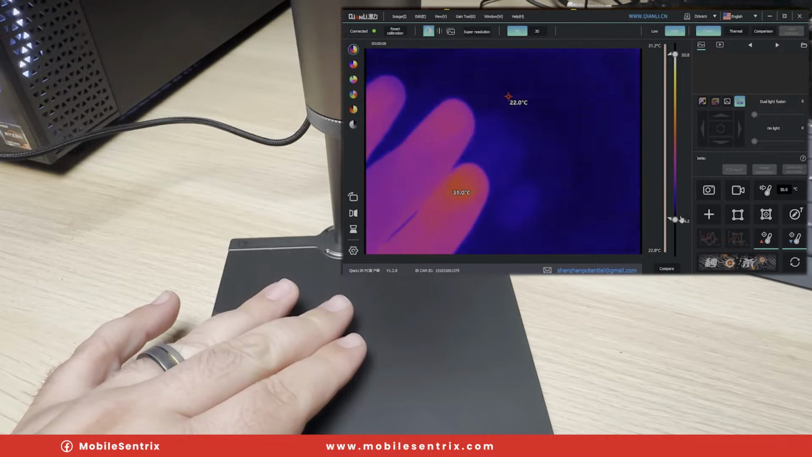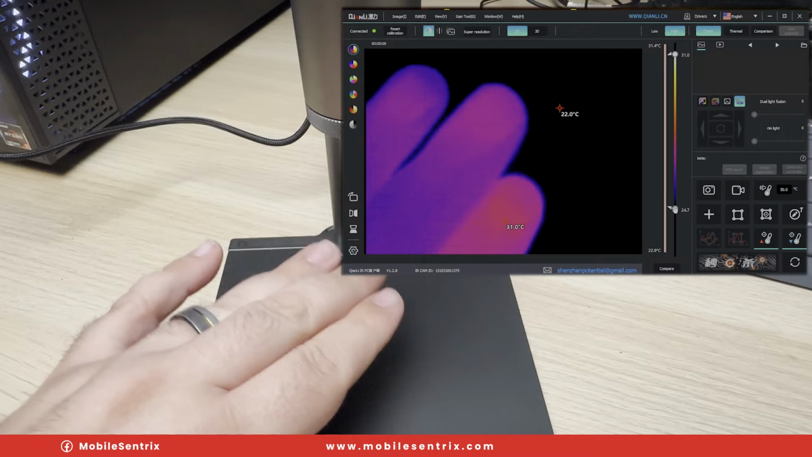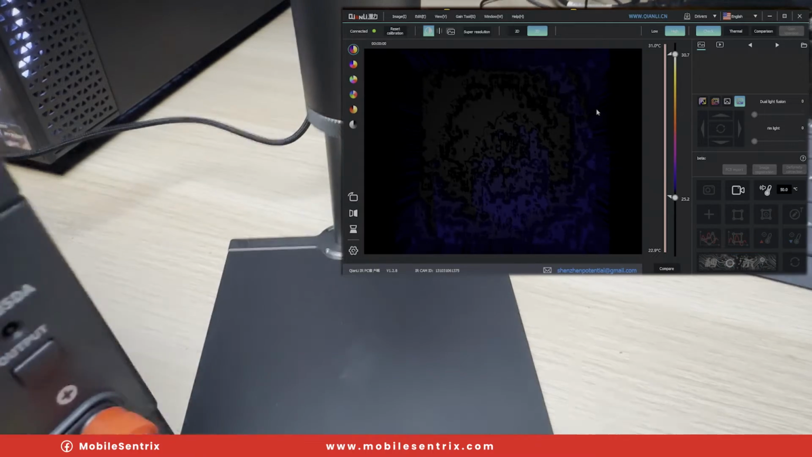You can see it actually. I can adjust the temperature that it sees, the scale there, and it leaves fingerprints. You can see the heat, residual heat there.